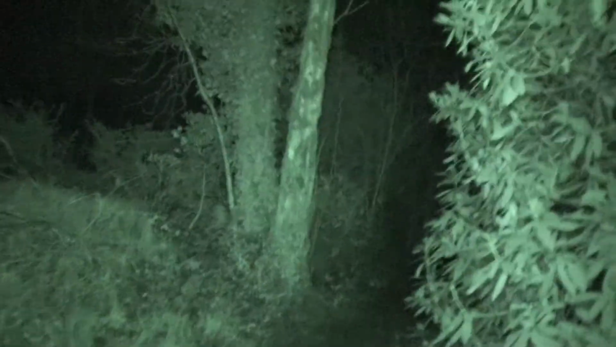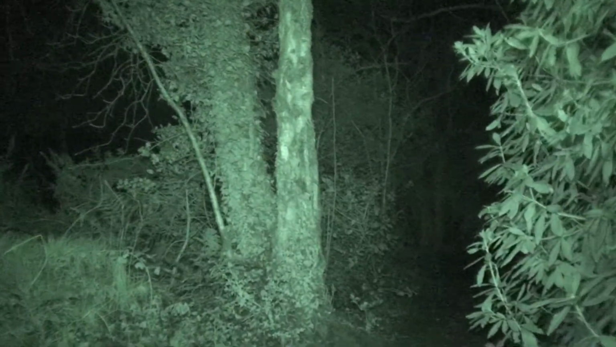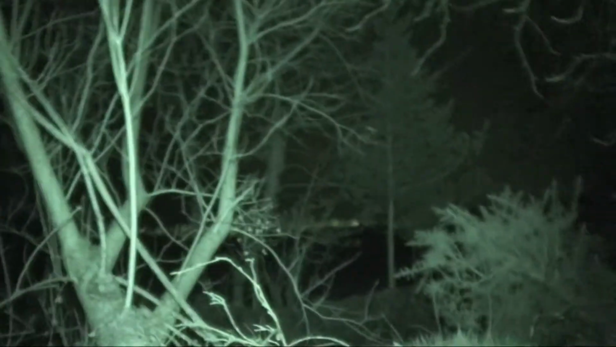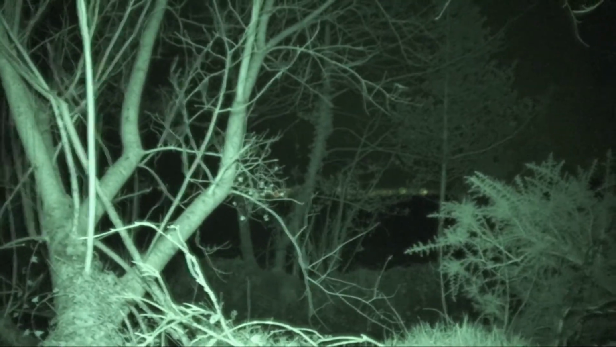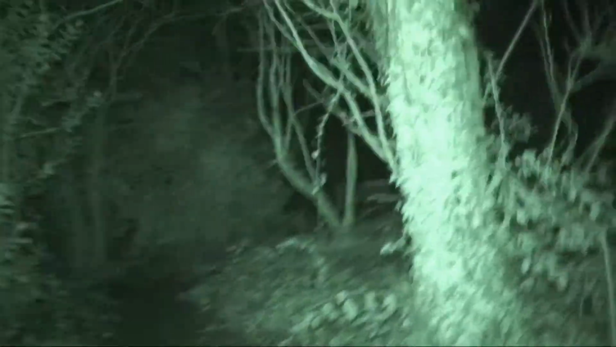I have to say this night vision isn't bad for old Sony cameras. There's the city in between them trees. As you can see, the lights in the distance. Oh, there's still moths about. There's still insects about.